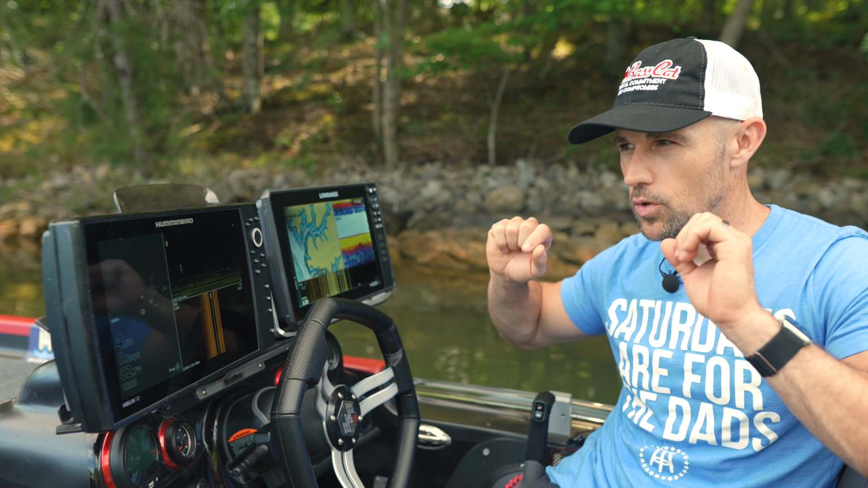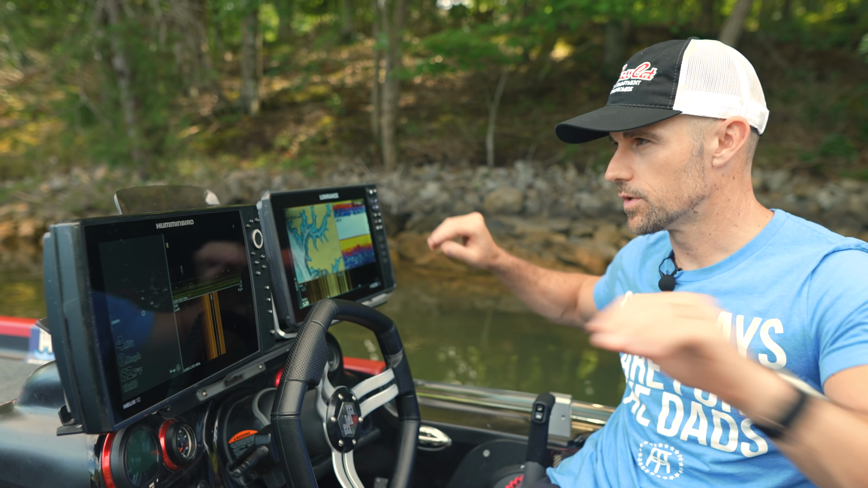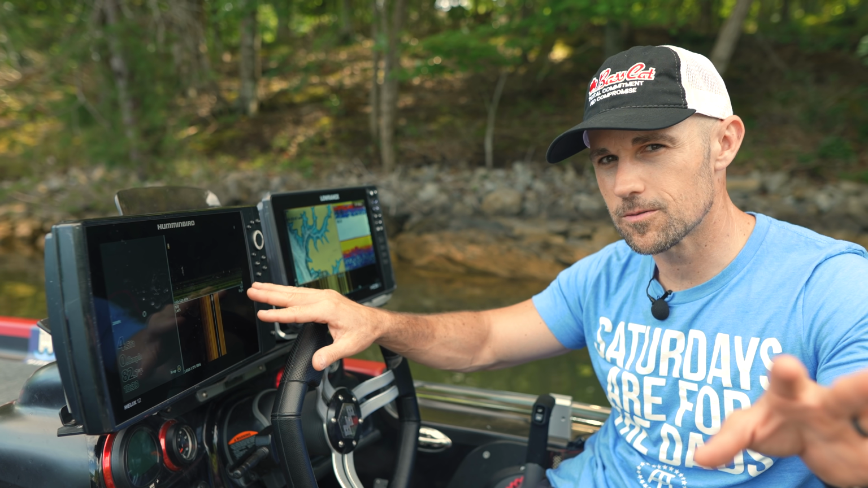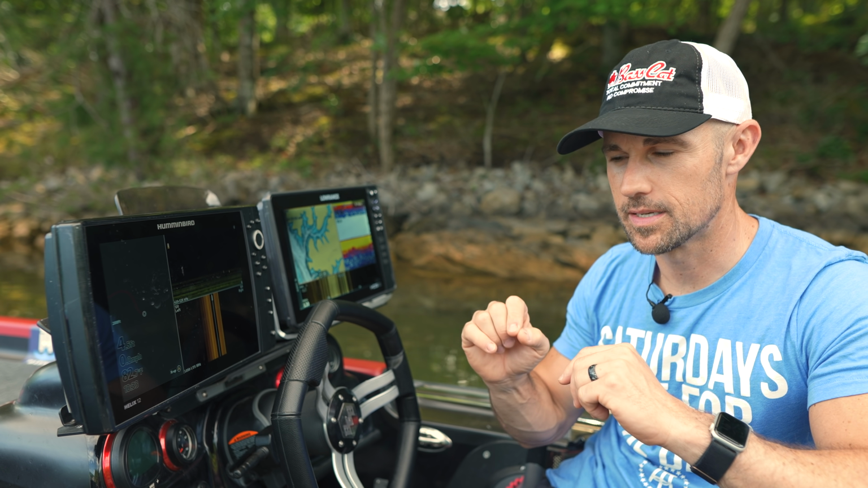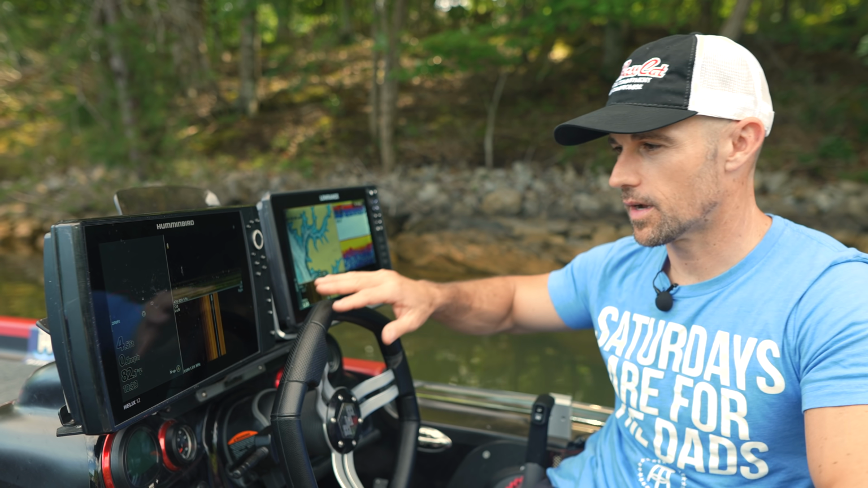Humminbird might be a little bit better further out, better detail further out. When you get 60, 80 feet from the boat, it might have a little bit better detail, maybe. Right under the boat, the Lowrance might have a little crisper detail. I don't know. I can tell you this much.